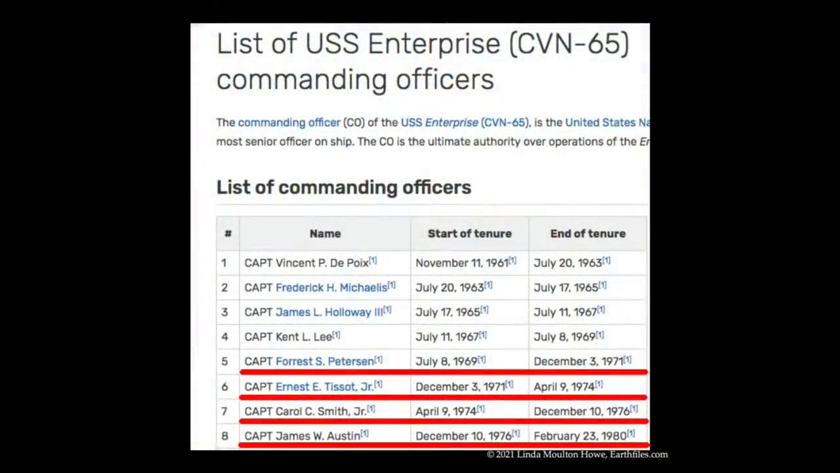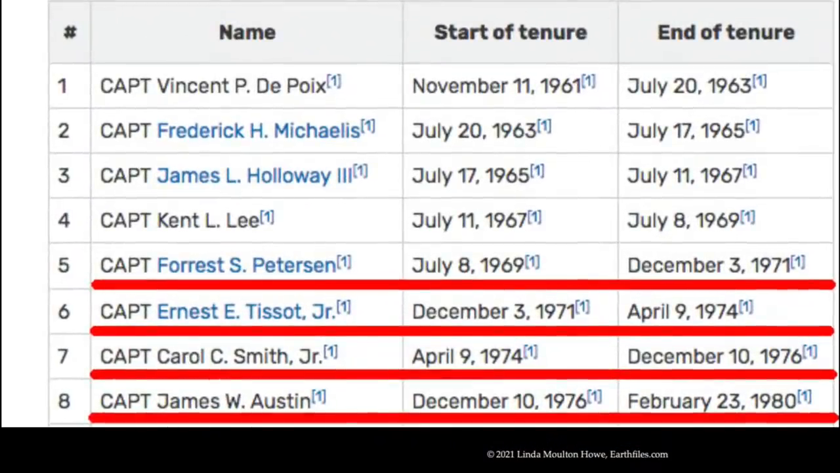As a journalist, wanting to report facts and still wanting to respect anonymity, here are USS Enterprise CVN-65 commanding officers between 1970 and 1980 listed in the military.wikia.org website. Captain Forrest S. Peterson, Captain Ernest E. Tassat Jr., Captain Carroll C. Smith Jr., Captain James W. Austin.